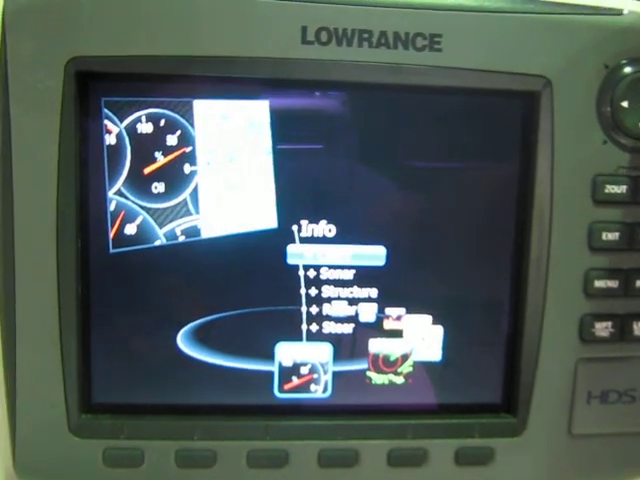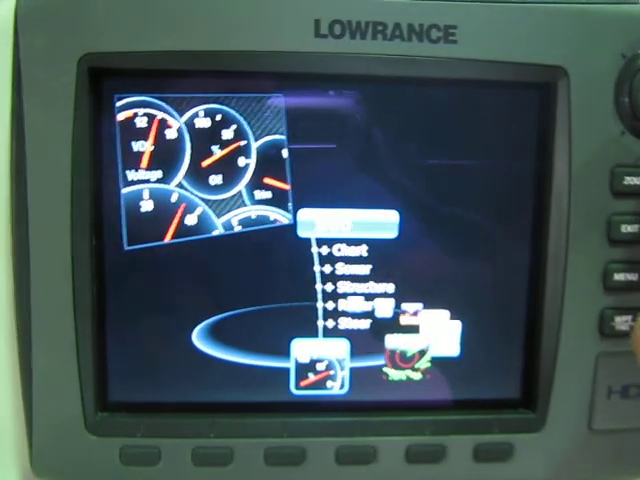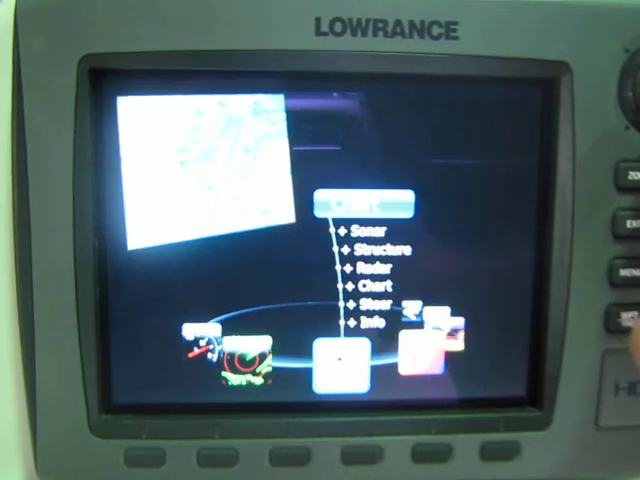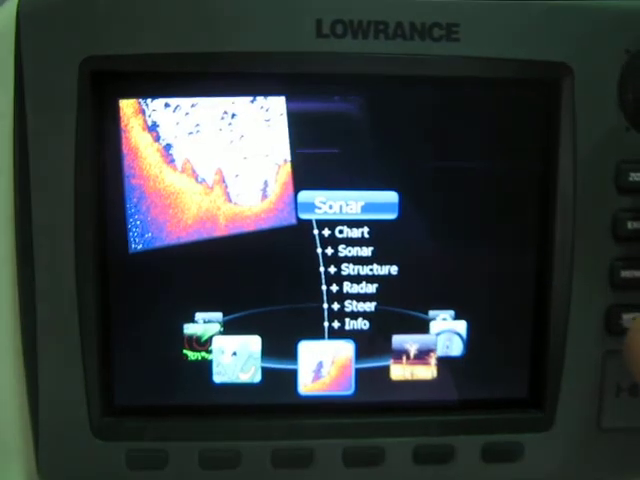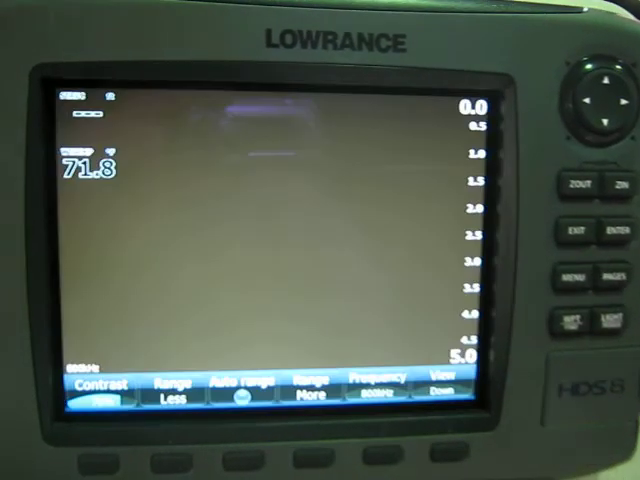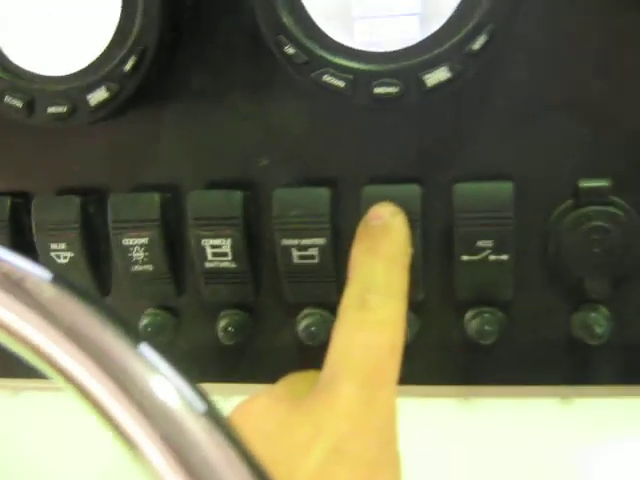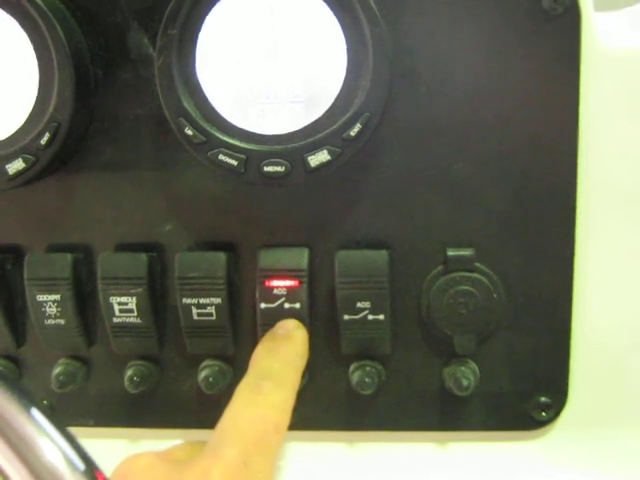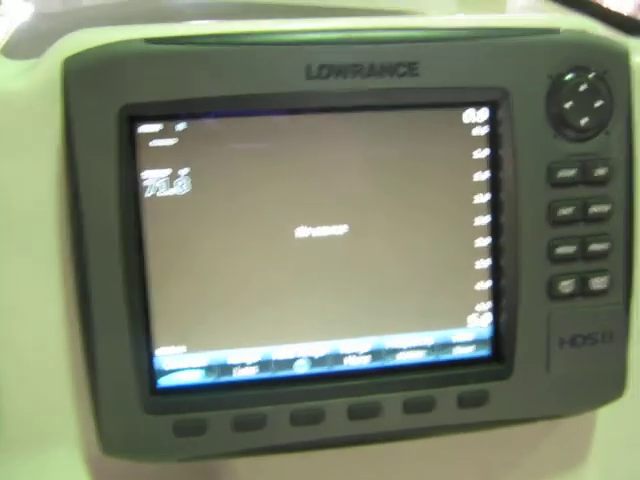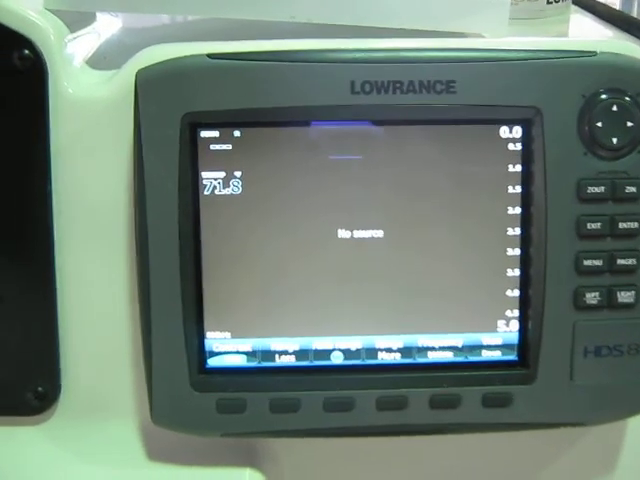Now if we scroll down, it'll give a split screen, or if we stay on top and you hit side to side, it'll pull up the different displays that way. Now if you go to structure scan and we hit enter over here, it's going to come up no source until you come over to your accessories, which are your switches here. The very first accessory switch on your dash turns on the structure scan. So when the light's on, just give it a few minutes and you'll see the actual structure scan liven up. It's just going to turn the computer on down below the dash.